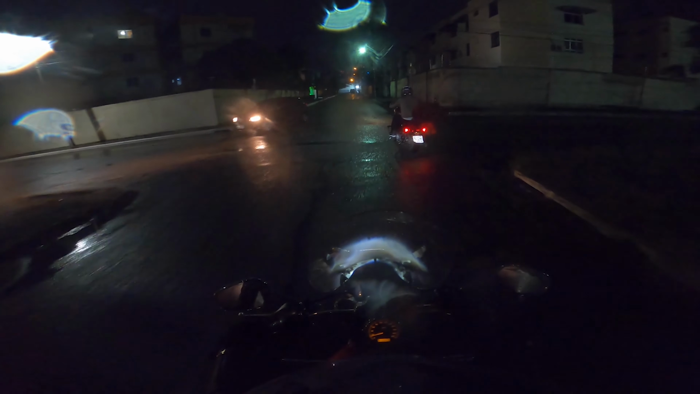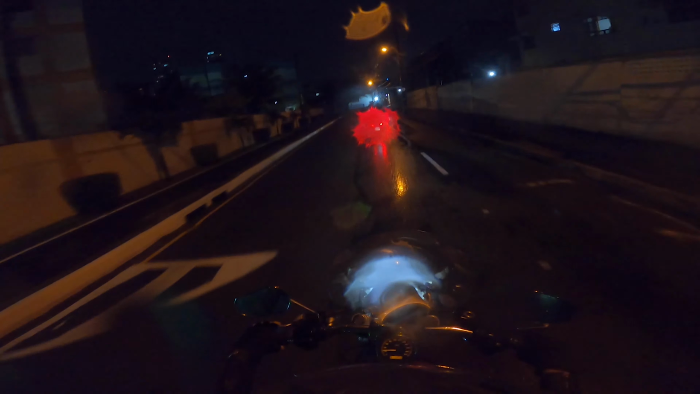In the end, I still think this is a great action cam option and it is a lot more affordable than the GoPro Hero 9 or the GoPro Hero 10, and gives very good results as well.